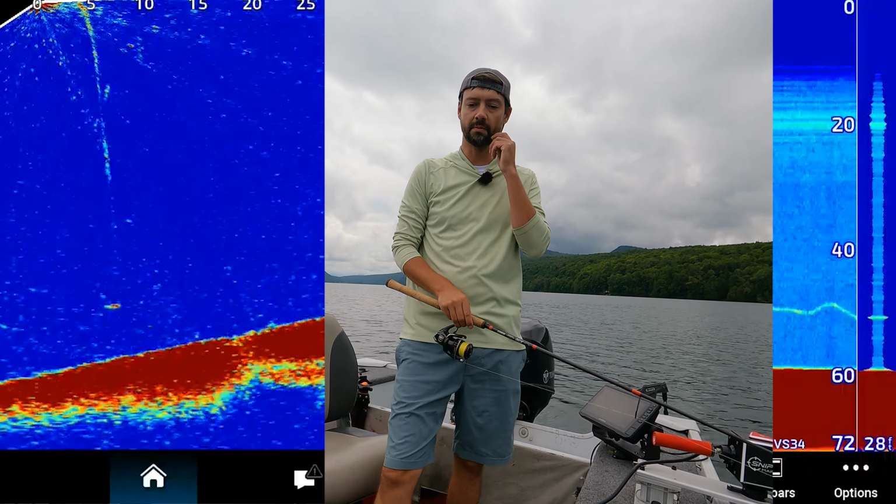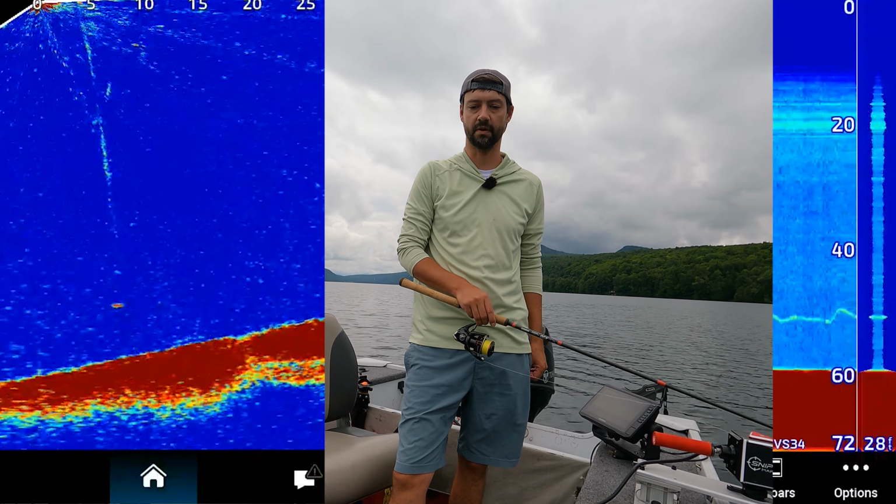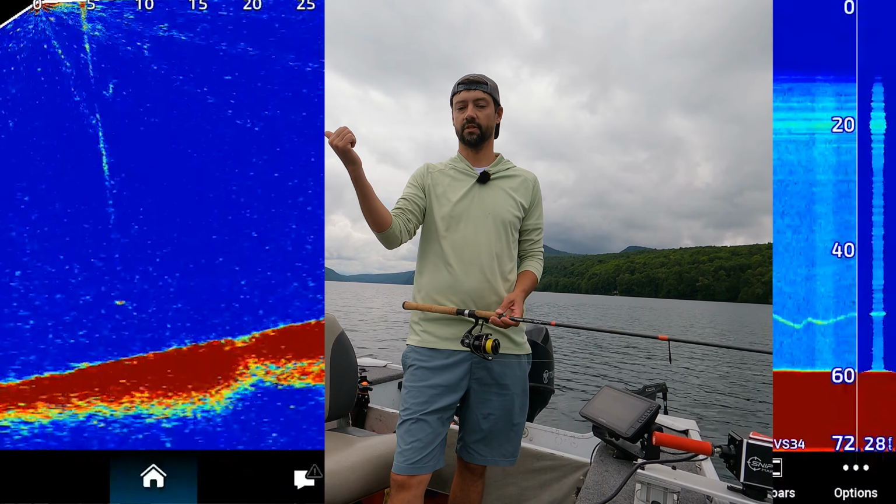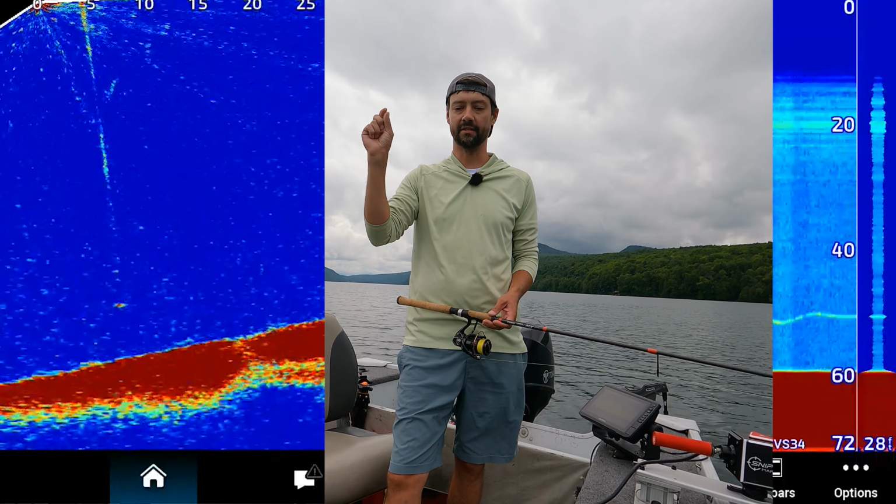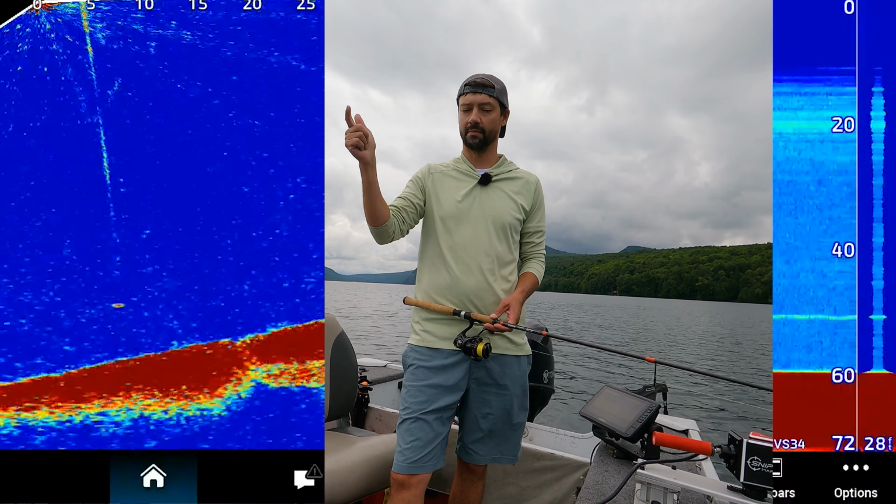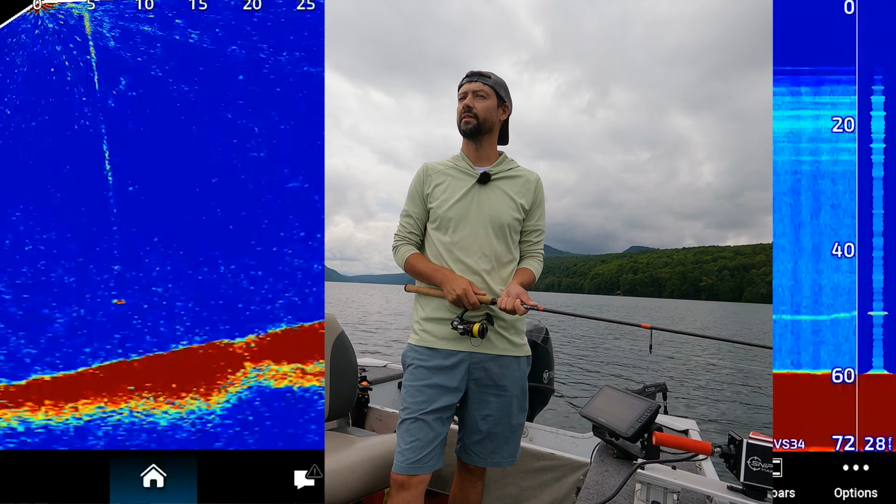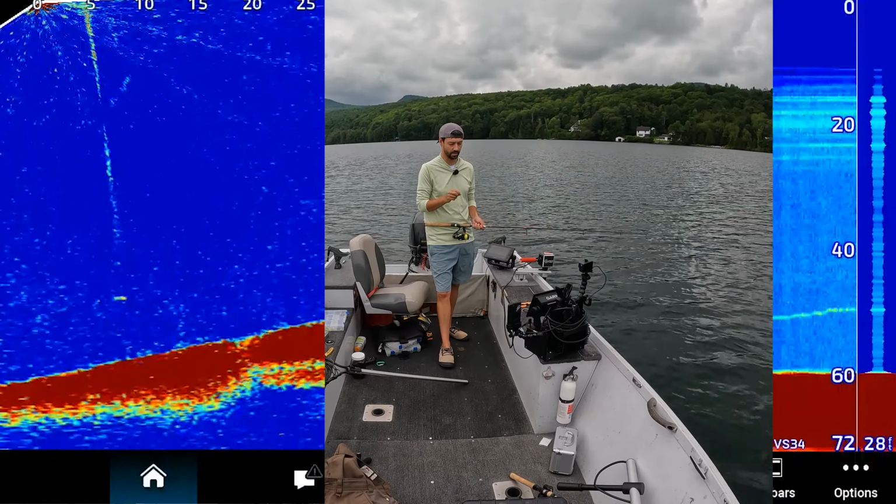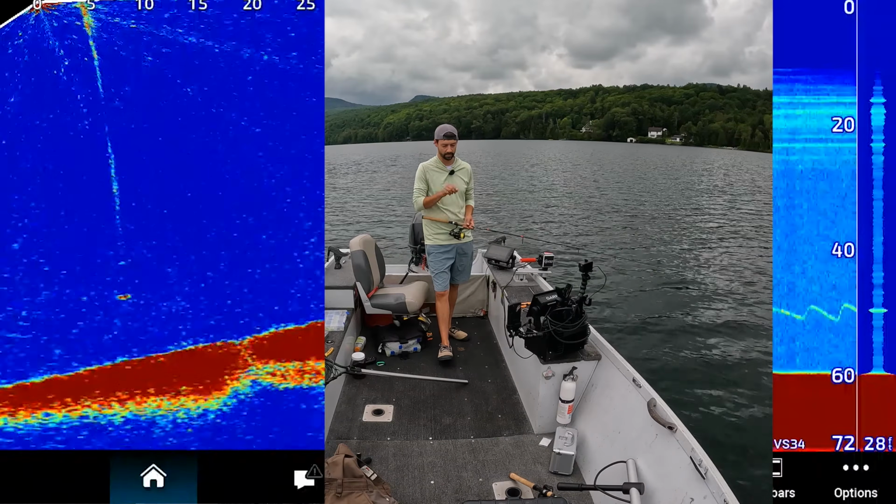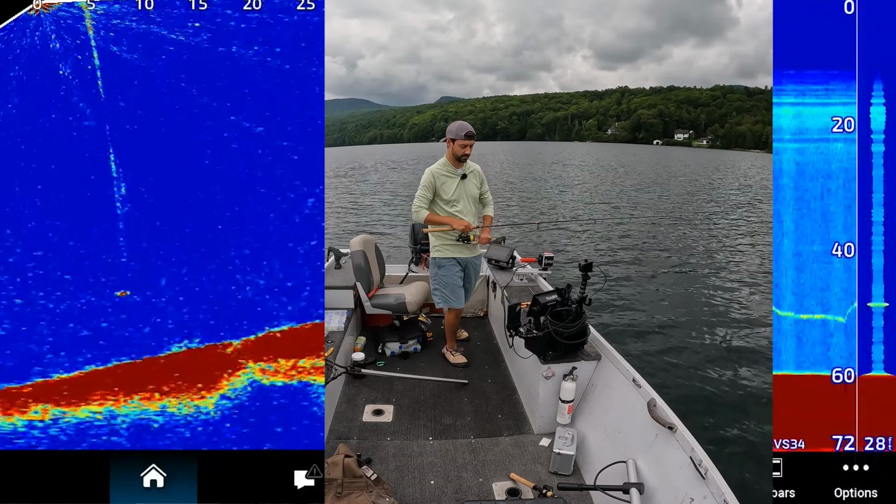I want you guys to look up on the right-hand side of my 2D screen. That's my jig going up and down. On the far right of that is what's called A-scope. Someone just asked me that. A-scope, or amplitude scope, is the same thing with Lowrance, Humminbird, and Garmin. I don't know about Simrad or the other ones. Just search Google to learn how to turn on A-scope on your machine, and that is going to give you the fastest feedback. I would look right at that. Obviously I'm using Livescope, so I'm going to look at the other side of the screen.